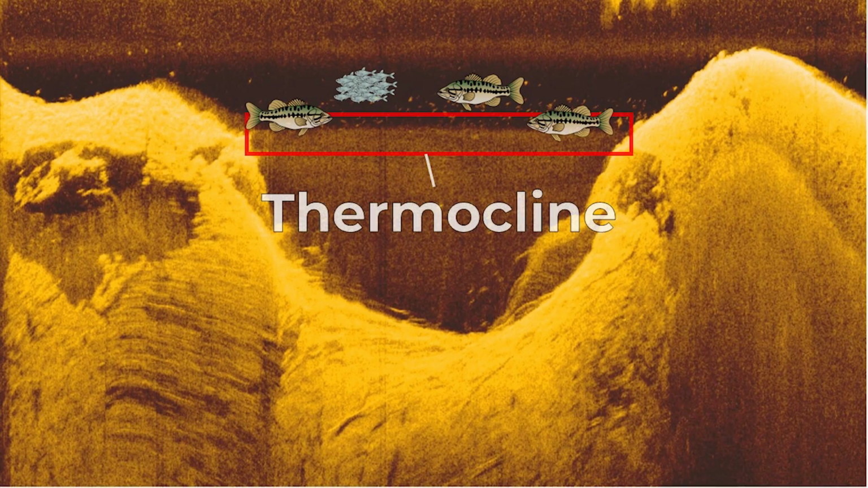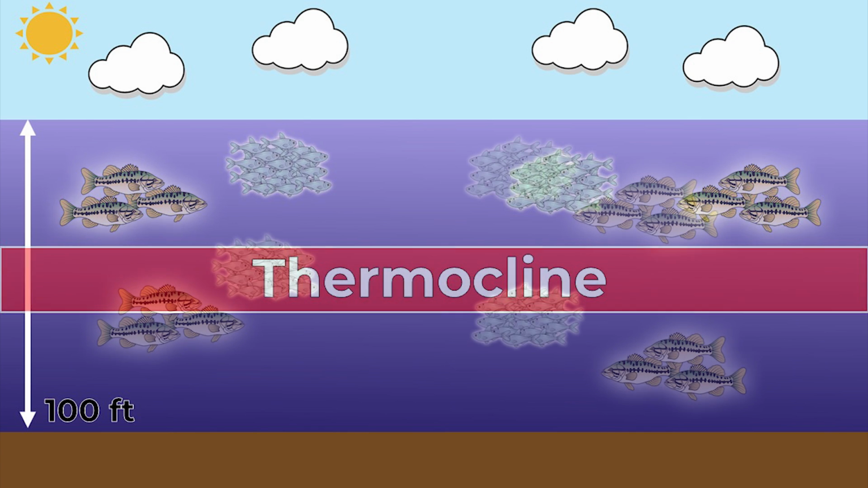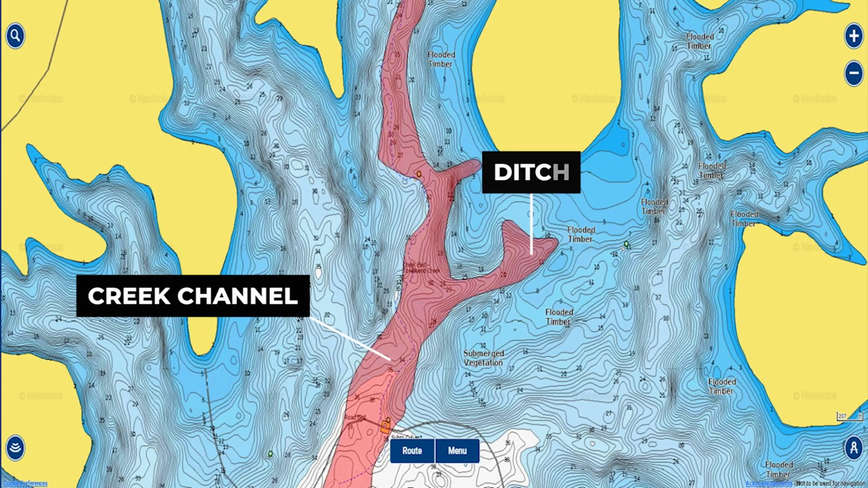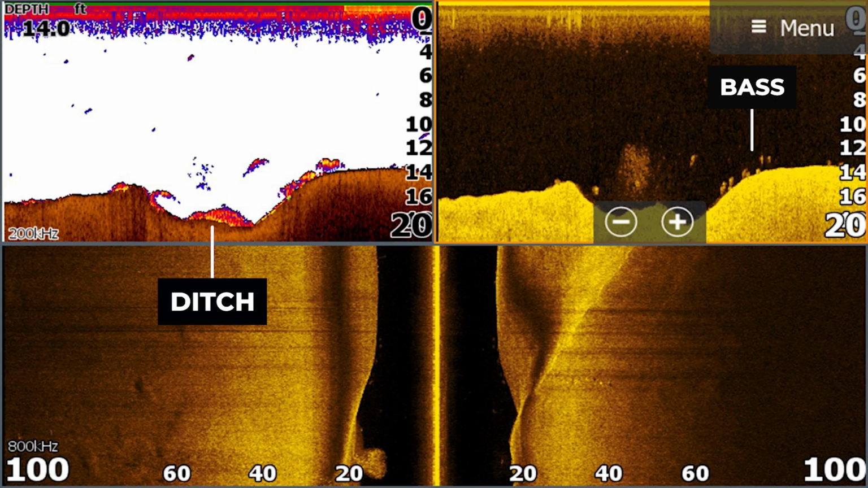Additionally, the thermocline is going to disappear on your lake as the fall progresses, which means the baitfish and the fish are not going to be capped above that thermocline and can swim pretty much anywhere in the water column. This means you can find baitfish and fish as deep as 60 or 70 feet of water if you're on a very clear lake. As baitfish transition into the backs of the creeks, they're going to follow creek channels, ditches, or drains that are leading into these areas, and a lot of times will be suspended over the middle of creek channels and ditches in 10 to 30 feet of water. This makes locating bass and baitfish pretty easy in the fall.